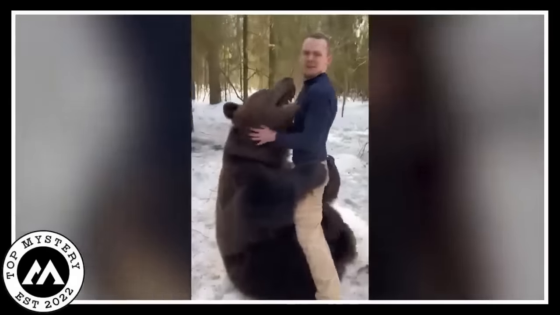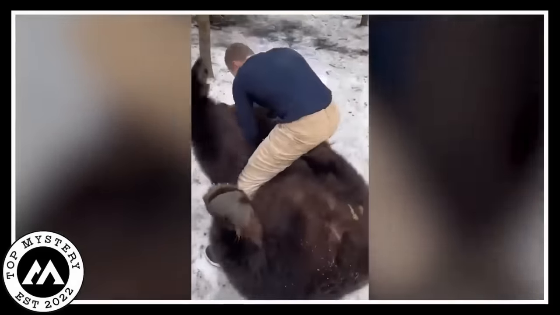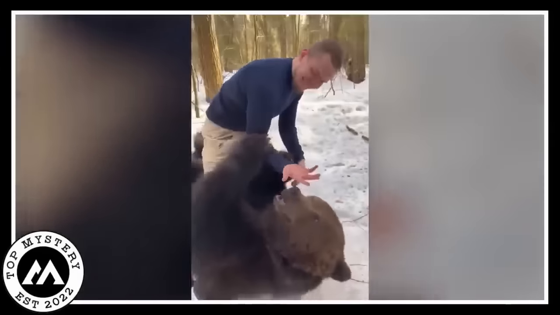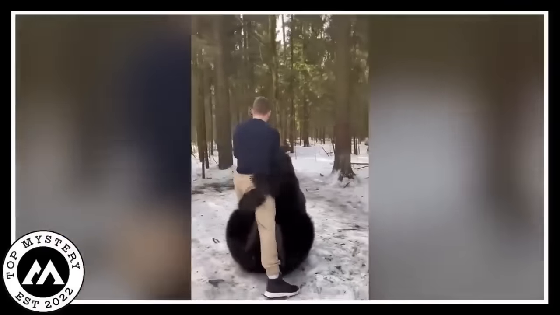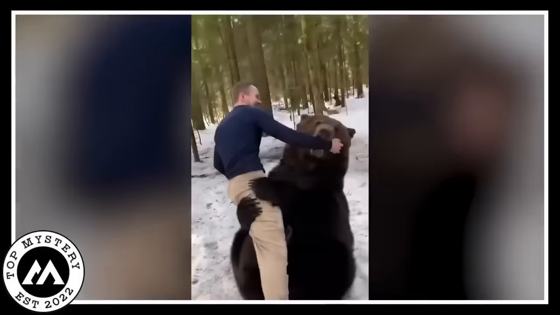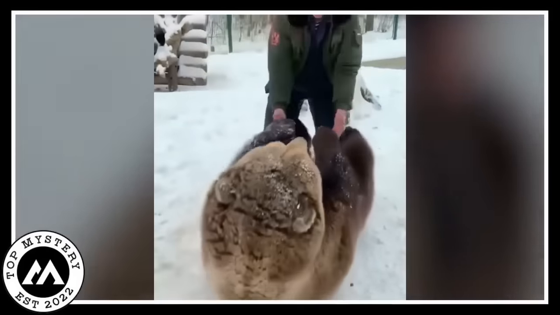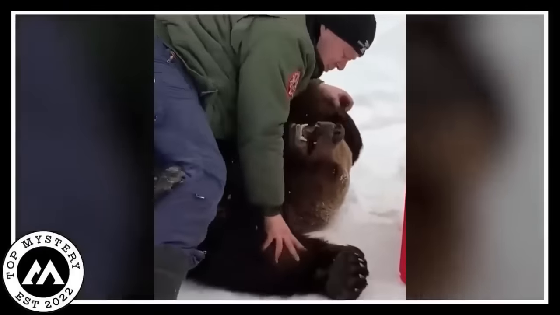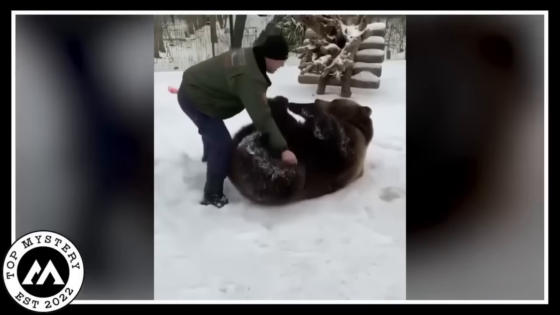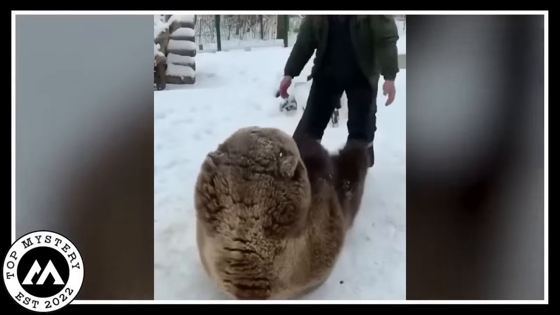The bear's probably thinking, this human is my best buddy. And the guy's like, I've got the coolest bear friend ever. You can't help but smile watching them goofing around together. It's like a real-life teddy bear picnic, but with snow and genuine friendship vibes. If there's a happiness meter, this video would break it. It's that heartwarming. Just a bear and a human proving that friendship knows no bounds, especially when there's snow and playtime involved. Bear attacking moose.